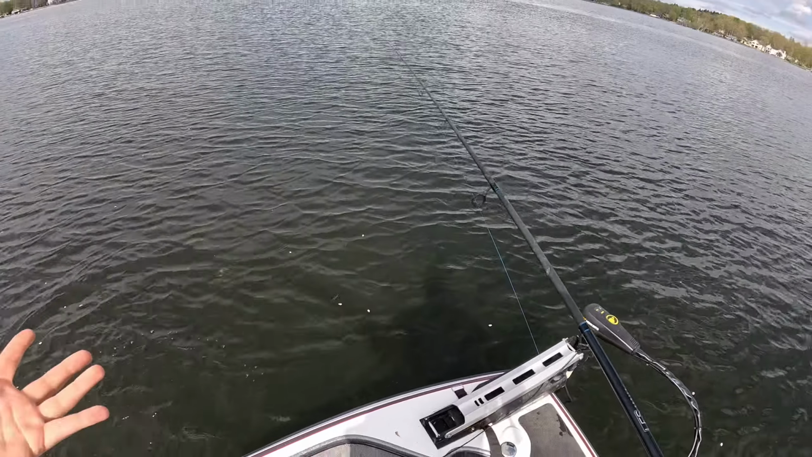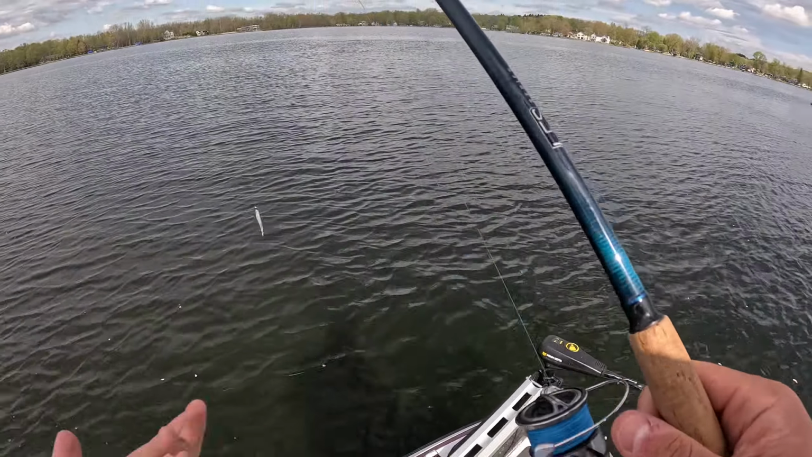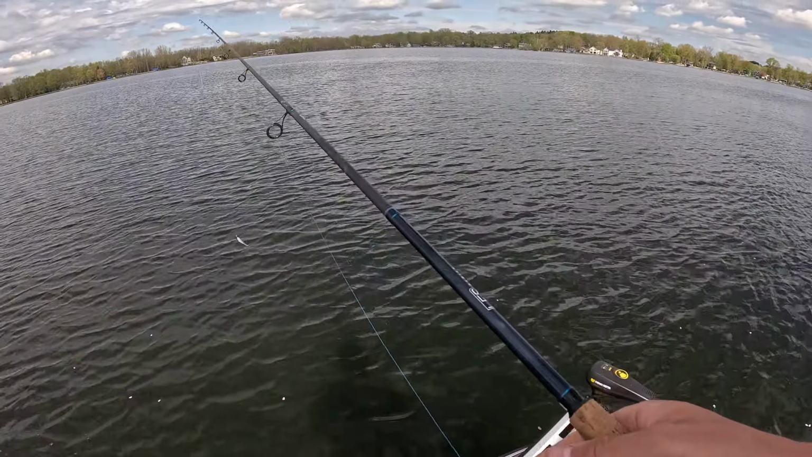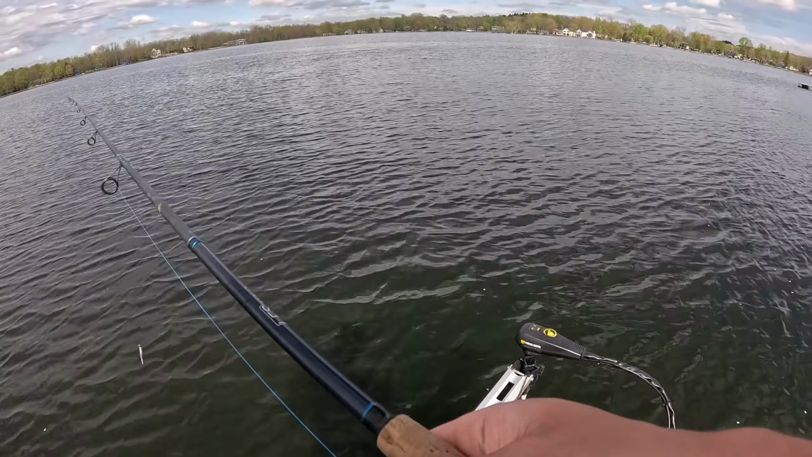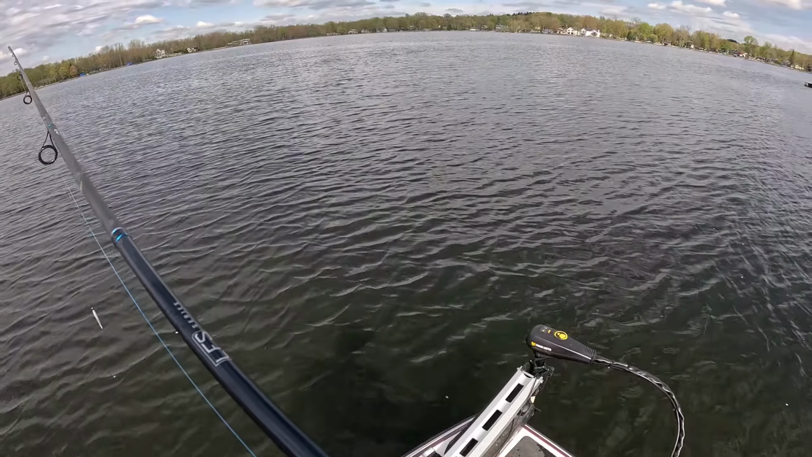Send him on back. It's now 2 fish in probably 10-ish minutes, but not the species we're after. But honestly, on a day like today where the bites are tough, we'll take it. Something to entertain us a little bit. But I was hoping that'd be a bass, because that looked like a pretty decent sized mark.